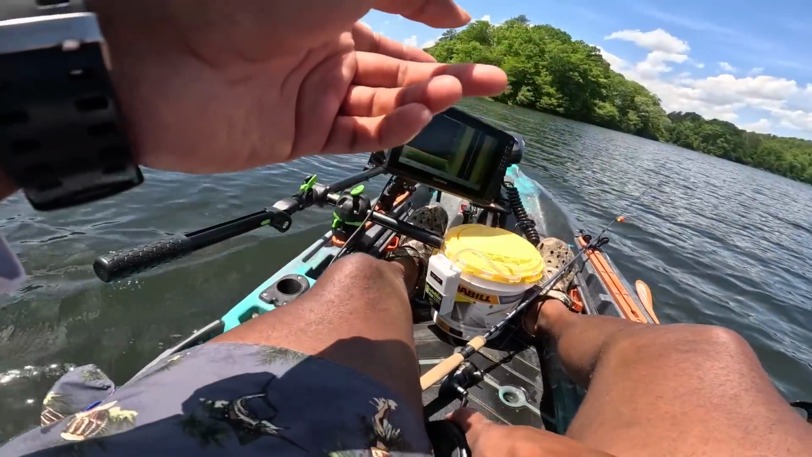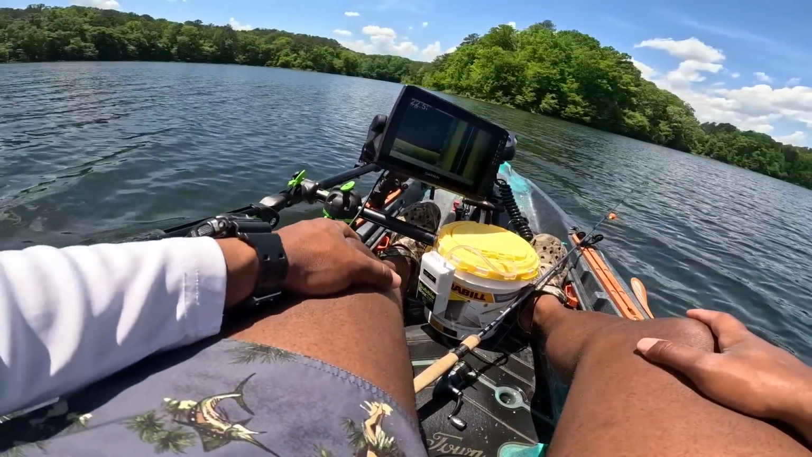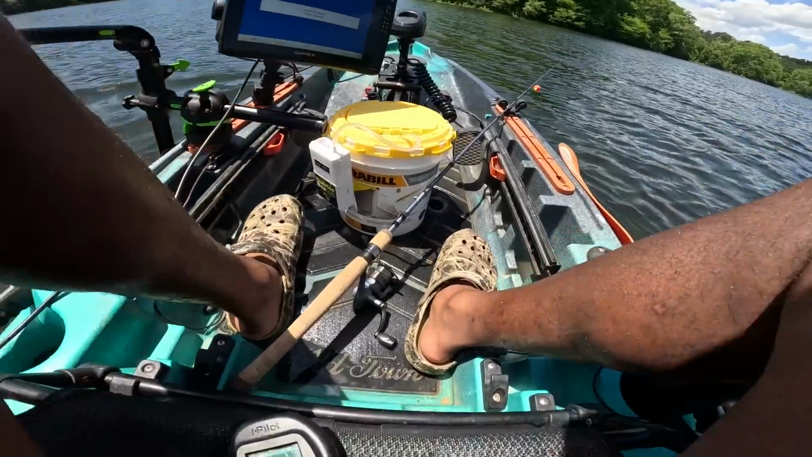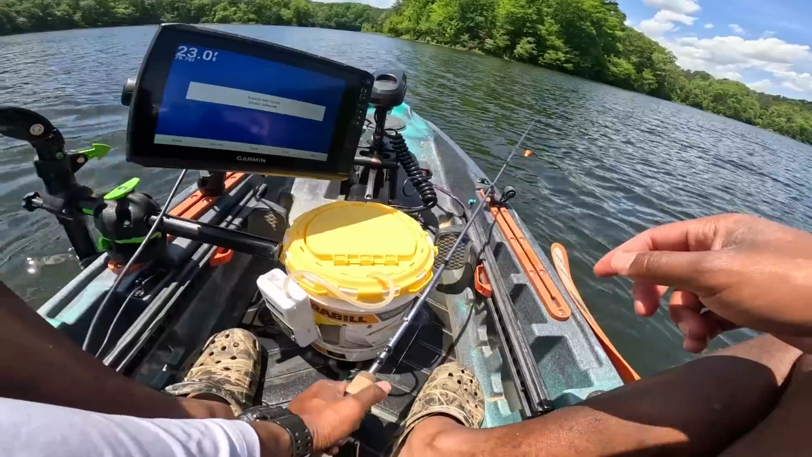We got live bait because last time I was out here, I don't know if y'all have seen the video yet, but I caught like 20 or 30 on live bait. Started off with a jig, left, went and got live bait, tried that out, and we had a really good day. So I don't think this lake gets a whole bunch of pressure, but I think it definitely gets a fair amount.